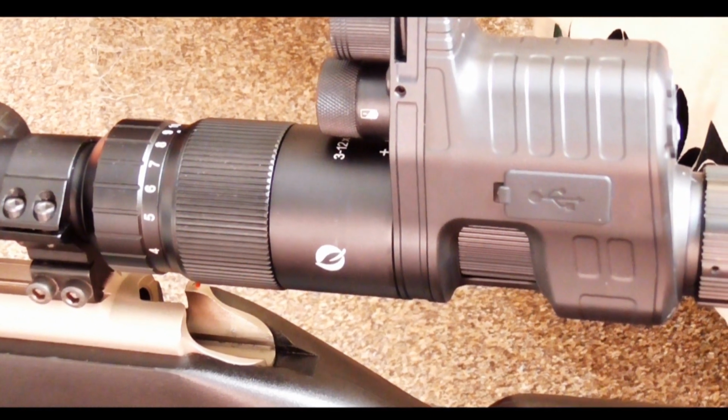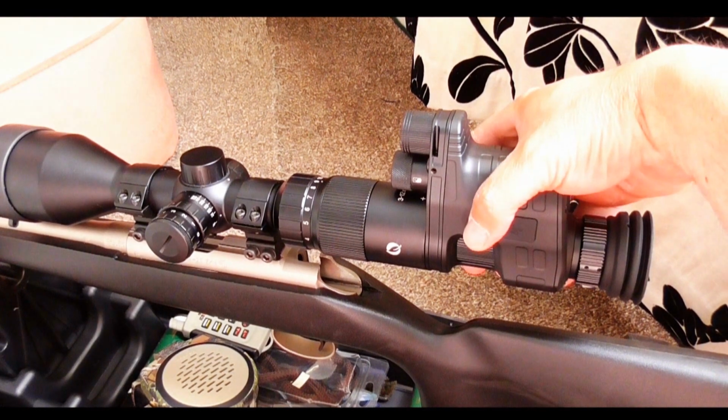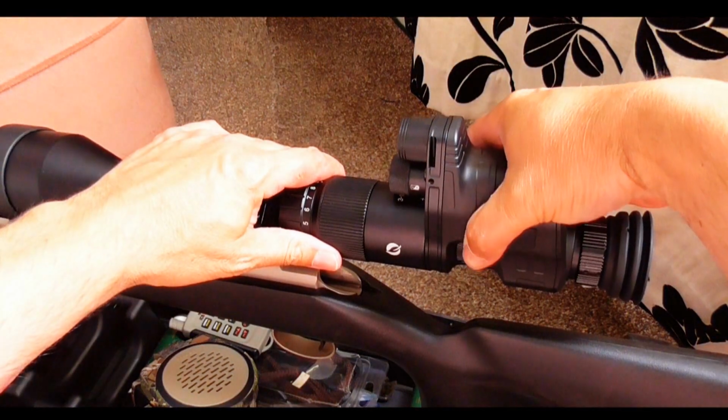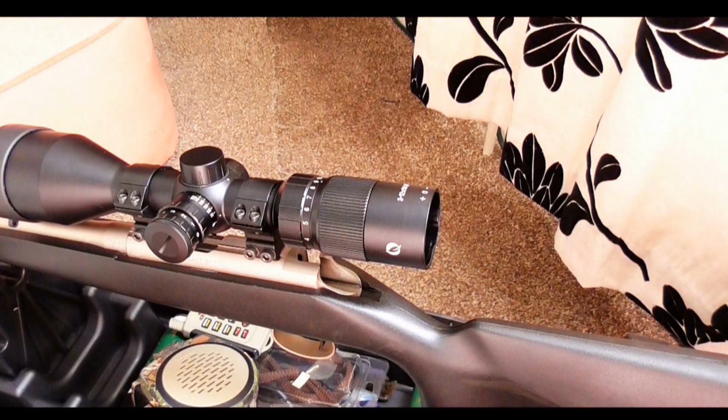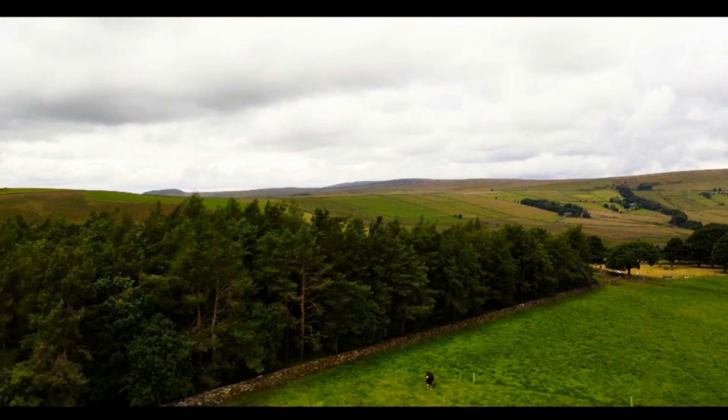First up though, a quick zero, to make sure everything's working as it should. Now my zero tonight will be 60 yards. It's the .22 rimfire Winchester 42 grain subs.